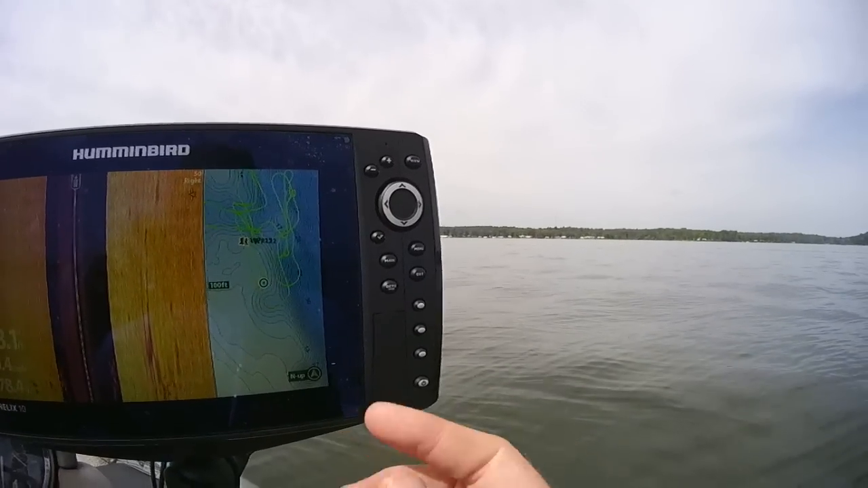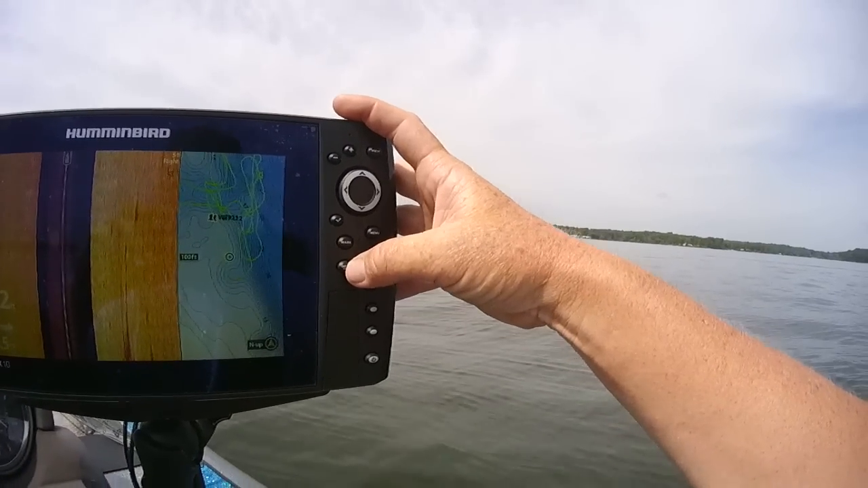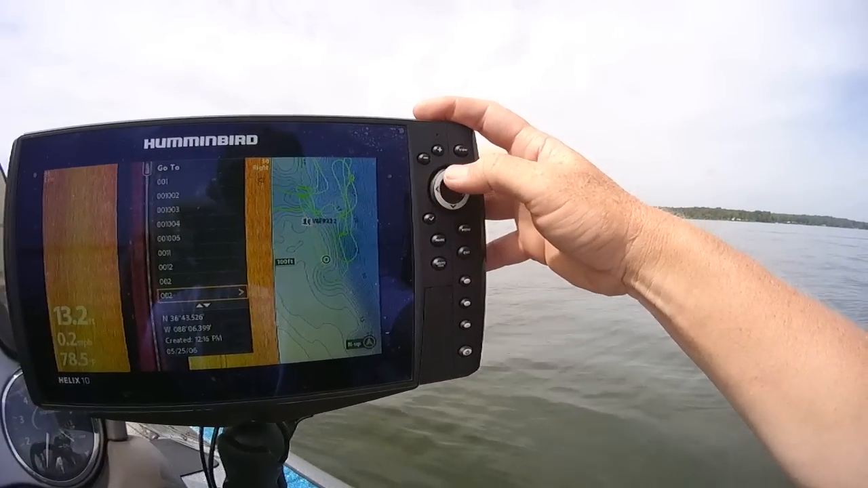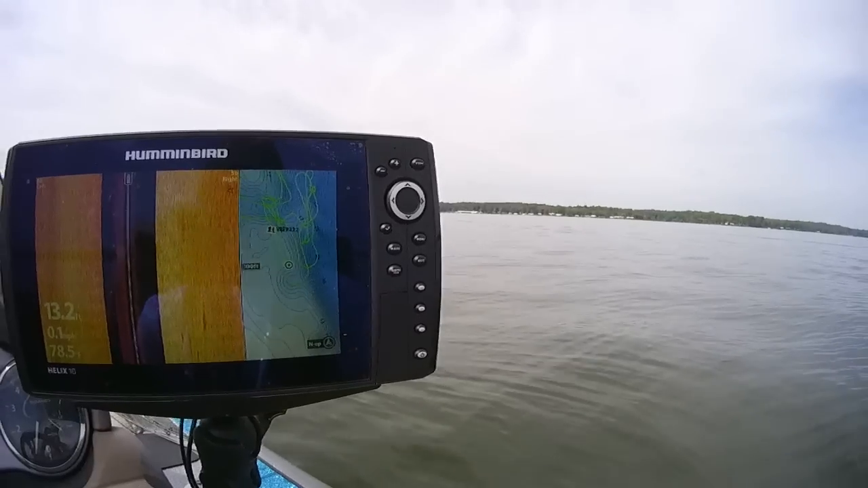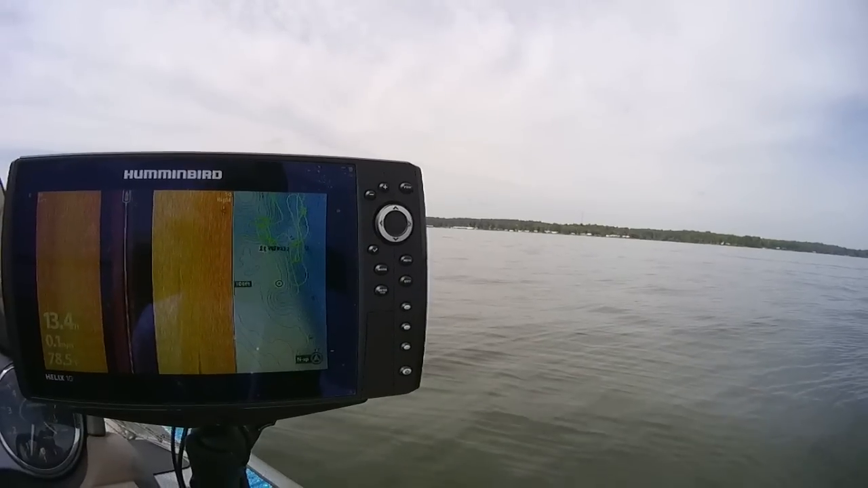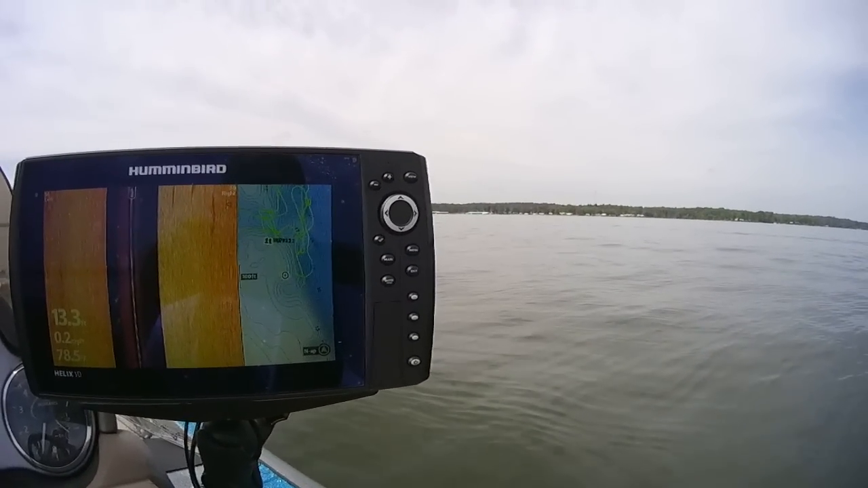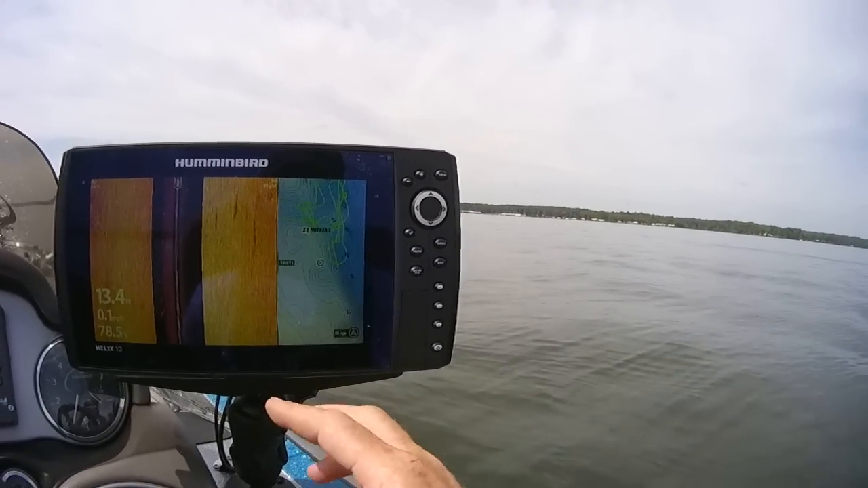Now if you ever wanted to go back to those waypoints, which I generally don't use, but you can go to and come down here and find the waypoint that you've got where they're at and go back to that, you know, hit go to and it'll take you to that waypoint. I generally, as I'm running down the lake, I know where my waypoints are. I don't use the go to very often.